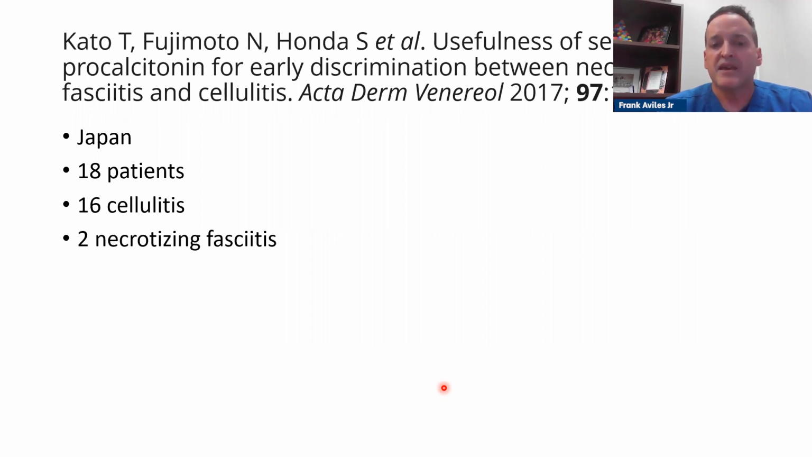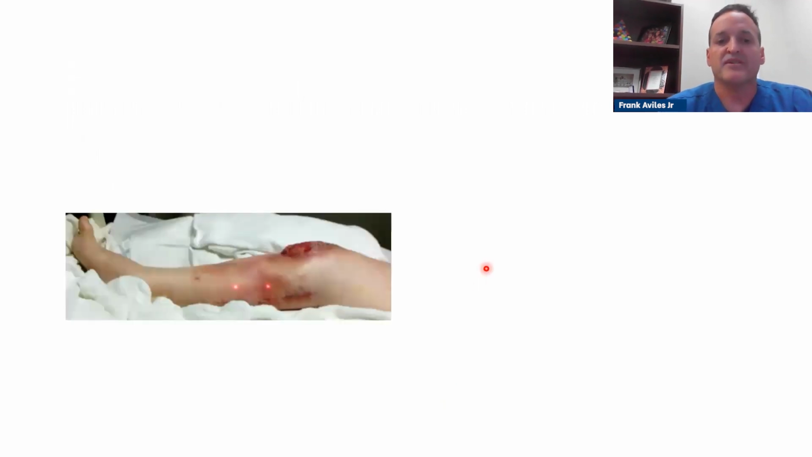I've been in the ER at many facilities, and we've been able to pick out patients with necrotizing fasciitis within hours of admission. Thermographically, this is one of those patients. This is early on. This is a patient that had a total knee with a complicated procedure. But if you look at the visual assessment, you see no redness.